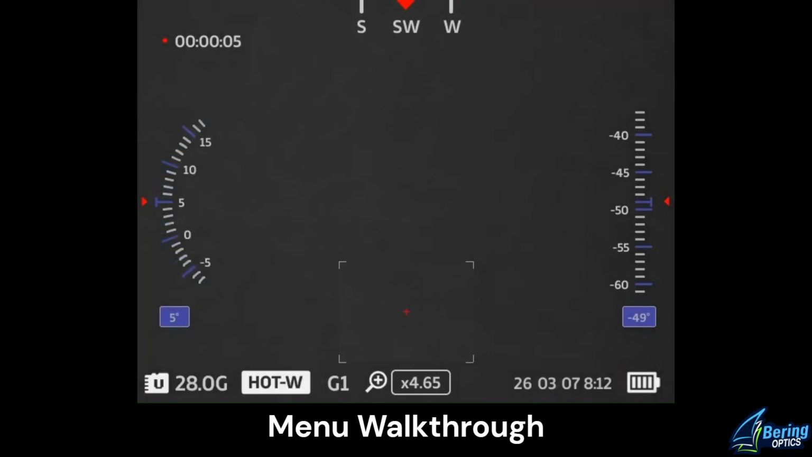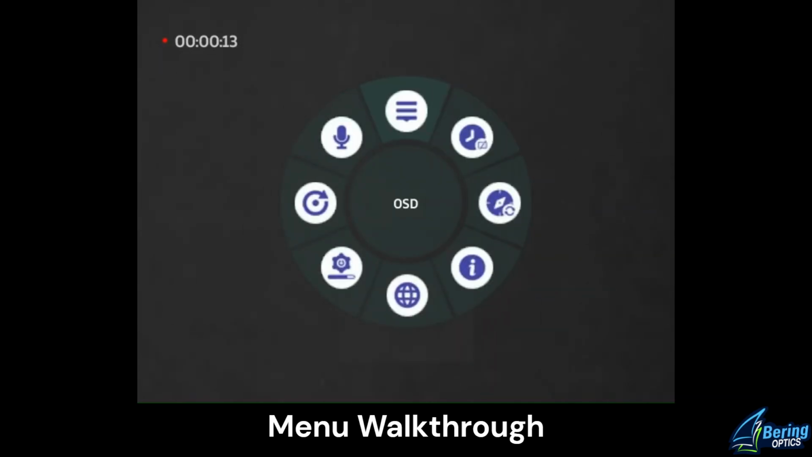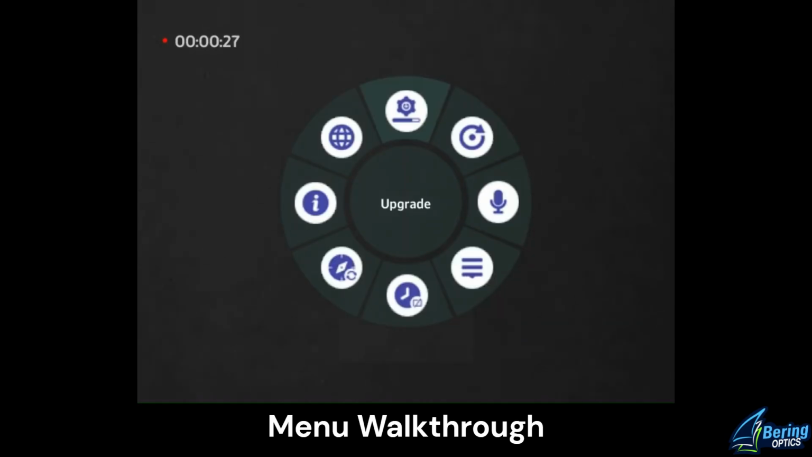Okay, next sub-menu that we're going to review is going to be the systems setting menu, and we will start with language. Default is English. Then we have upgrade, and you can upgrade the versions on these scopes. There possibly will be firmware updates as time gets along, and there'll be further instruction on that. Then you have restore factory settings, and all parameters will revert to default values if you select that option.